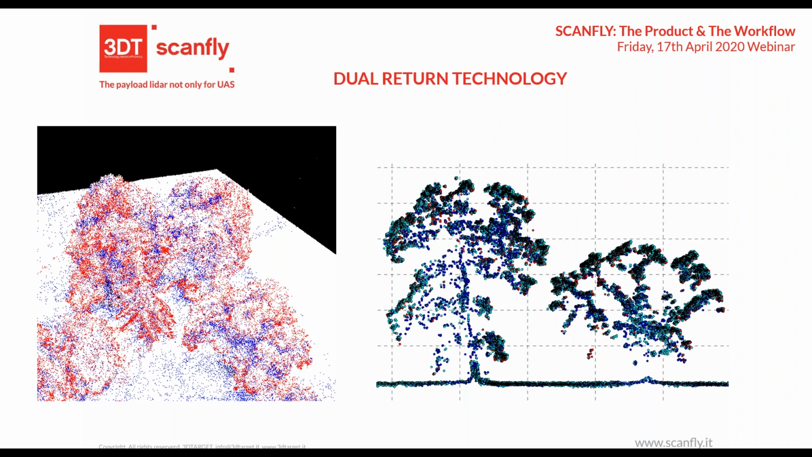In the picture on the left, in red you can see the first return, and in blue the last return. In this cross section, you can see how many points are on the ground. Even if the position of the sensor capturing was here, you will have this and this point.